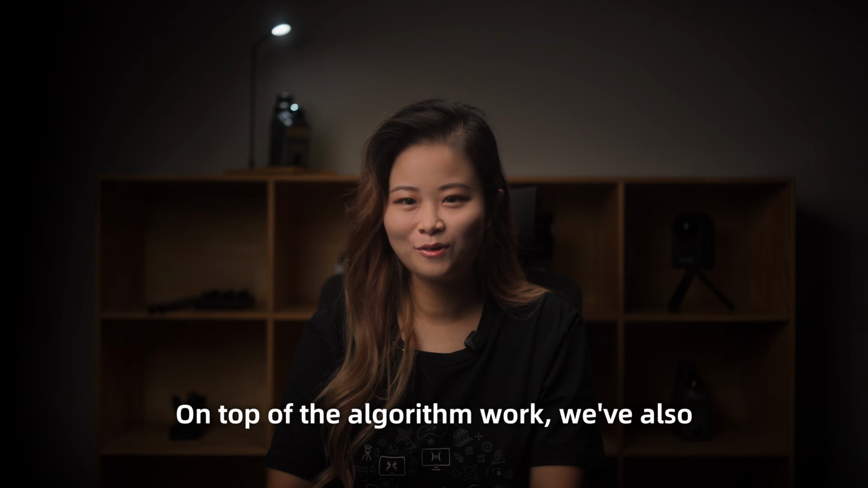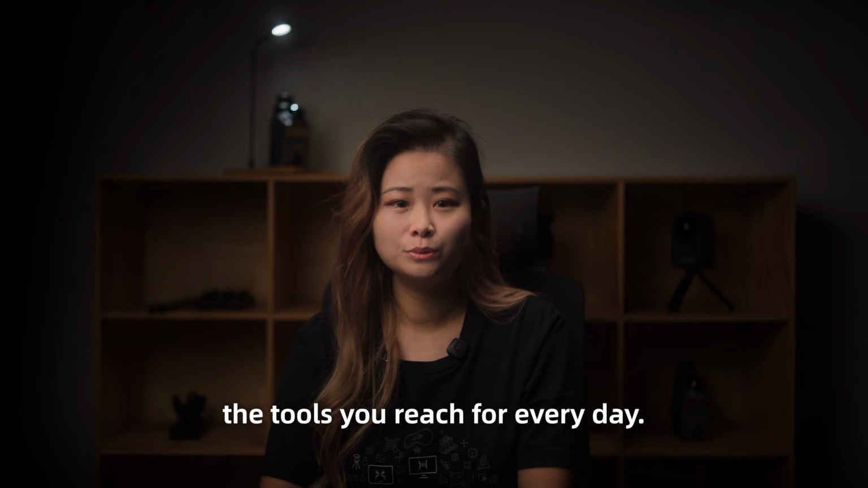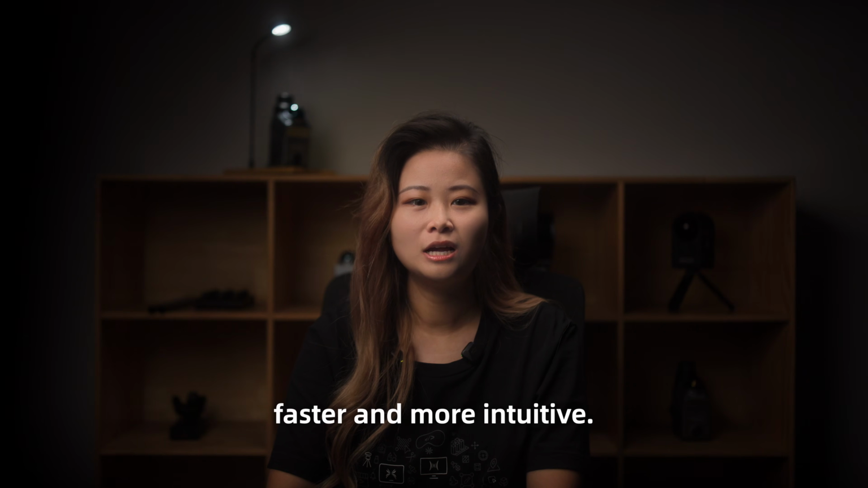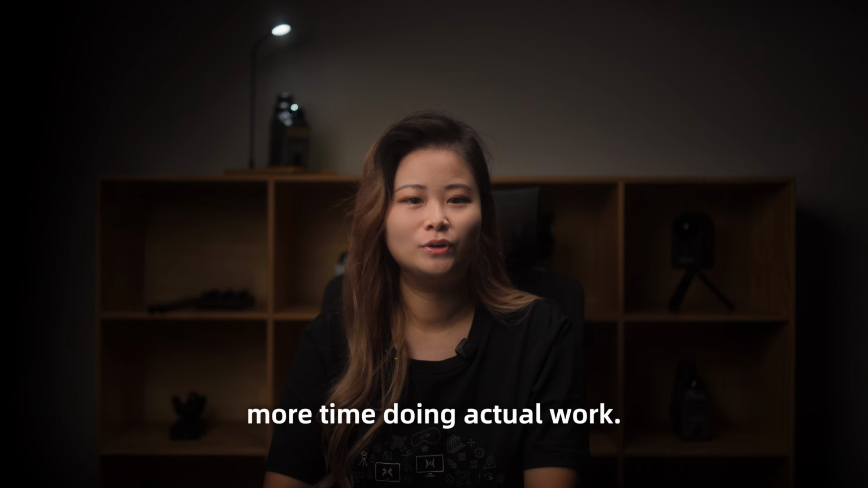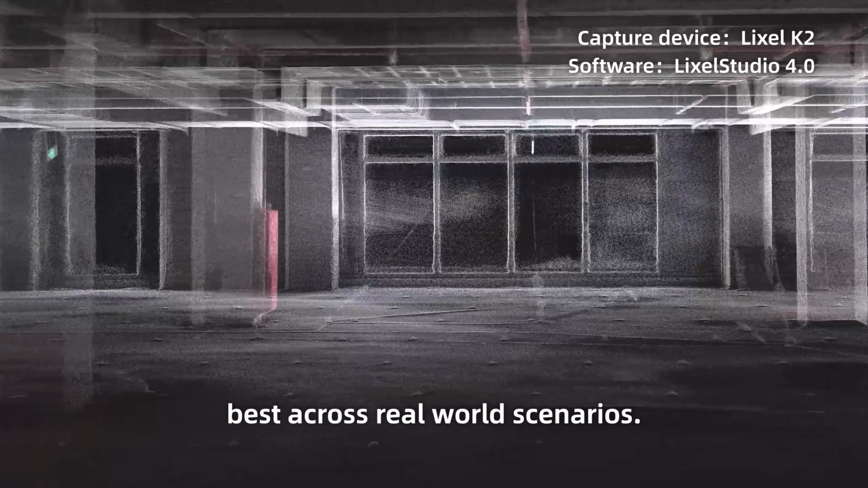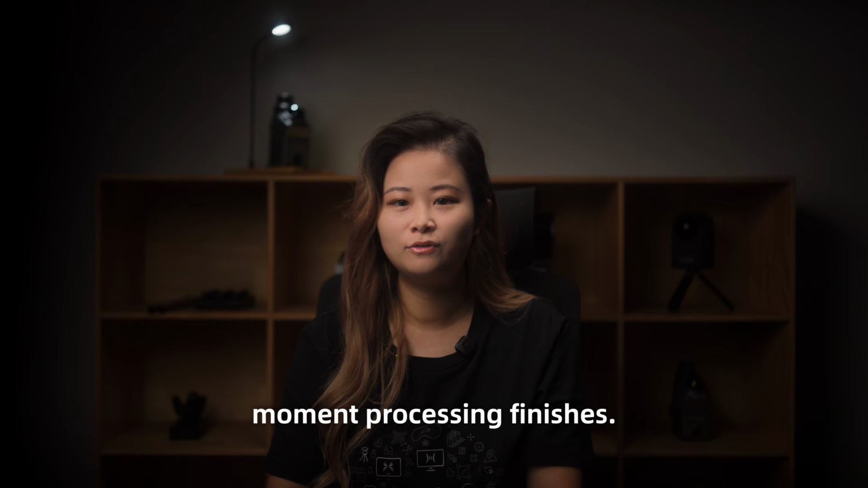On top of the algorithm work, we've also overhauled the user interface, the tools you reach for every day. 3D clipping, slicing, measurement, all rebuilt to be faster and more intuitive. Less clicking, less guessing, more time doing actual work. We've put everything 4.0 brings to the test across real-world scenarios. Engineering-grade data, ready to use the moment processing finishes.